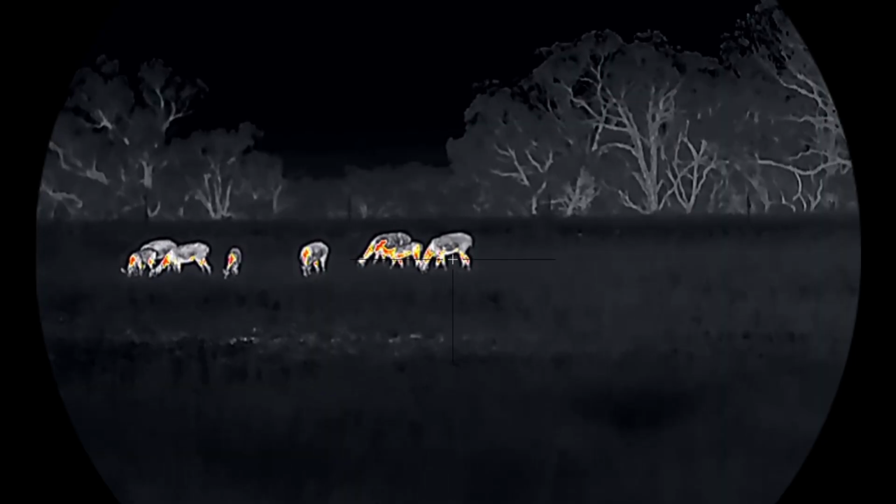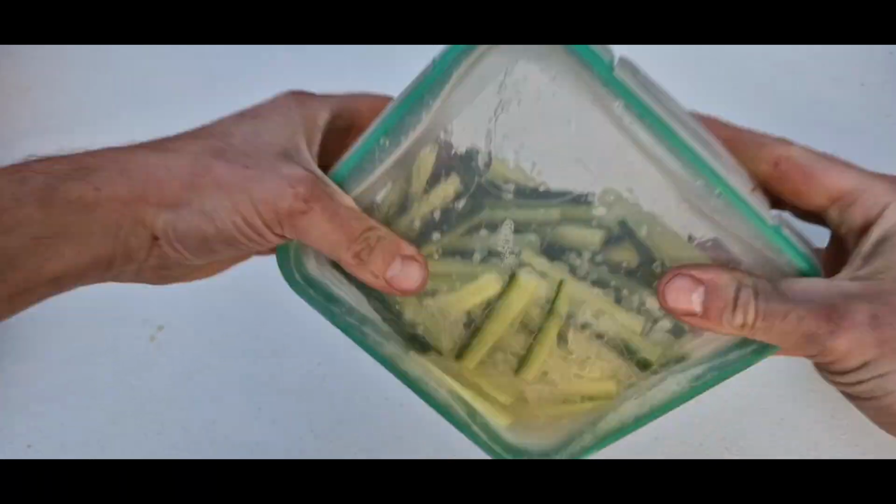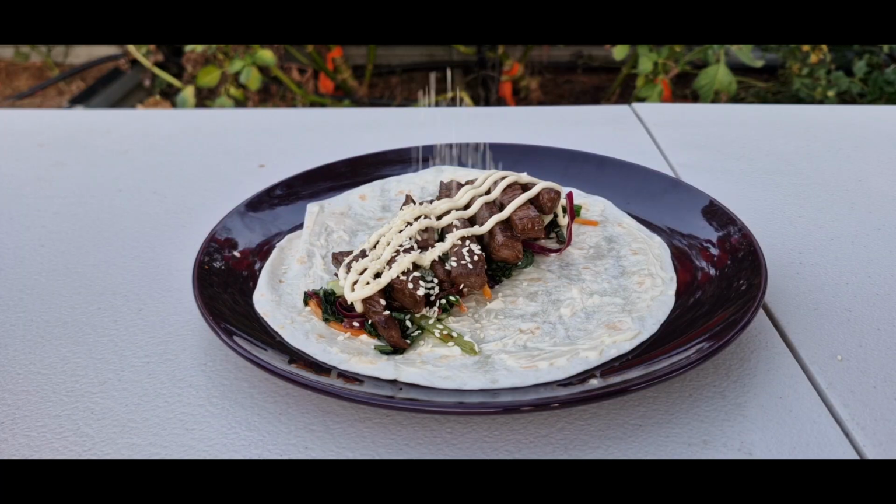G'day everyone, doing something very different today. In this video, I'm going to be showing you my favourite way to cook venison, Japanese tacos. I feel like a right old tosser. They are bloody delicious.